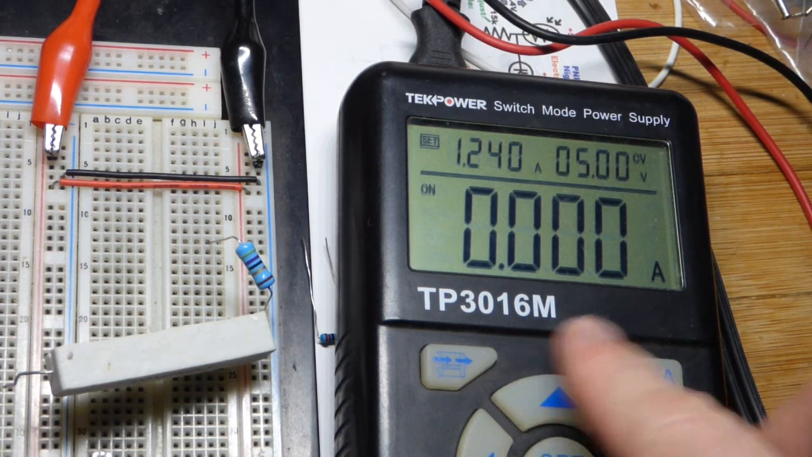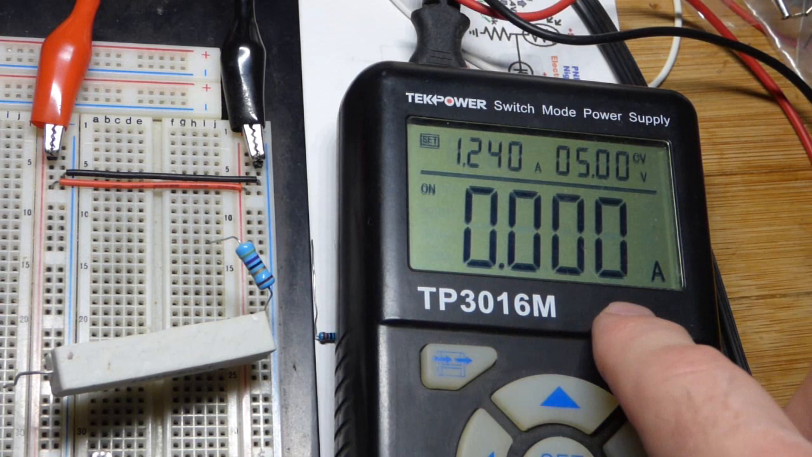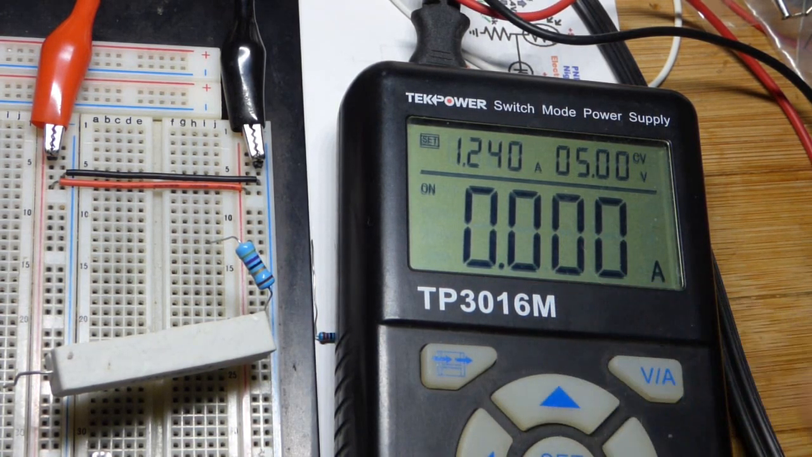So that was the currents that we saw according to this power supply. This power supply isn't completely accurate with the current, but it's usually not too bad. It's usually about 0.2 milliamps or so off, so it should be relatively close.